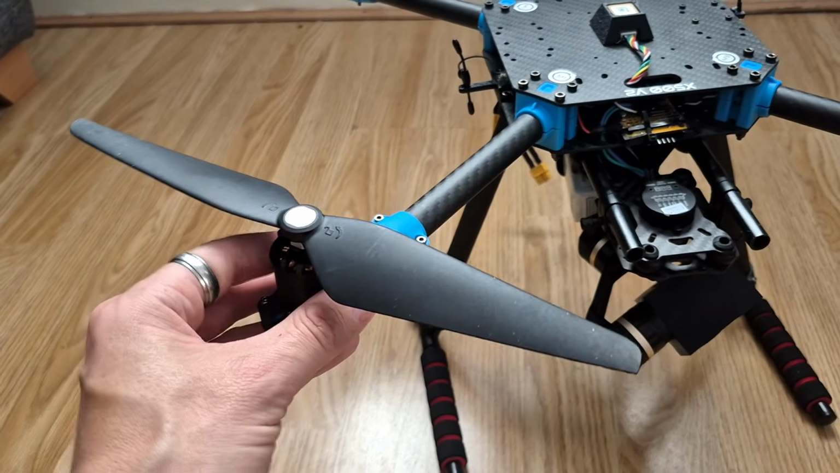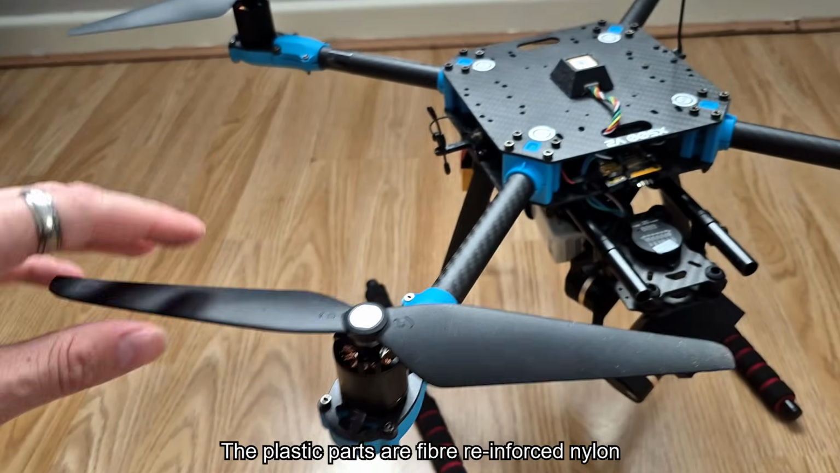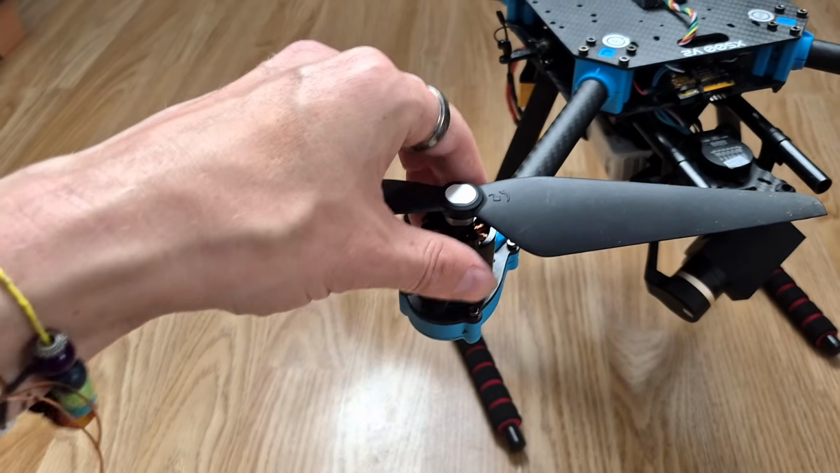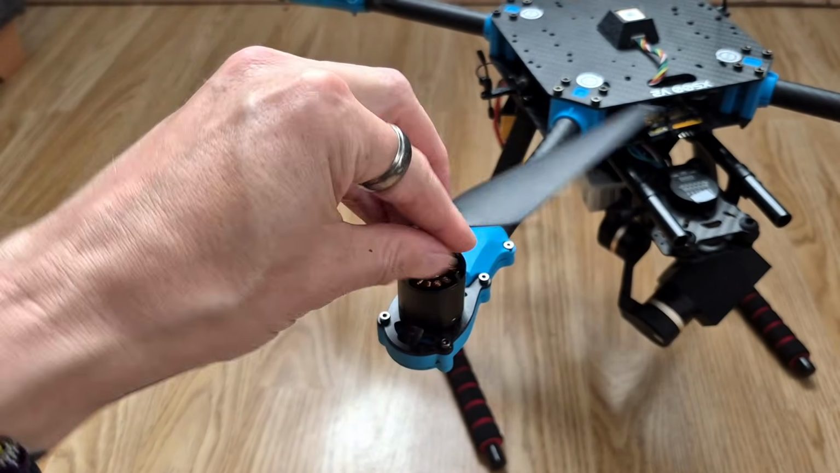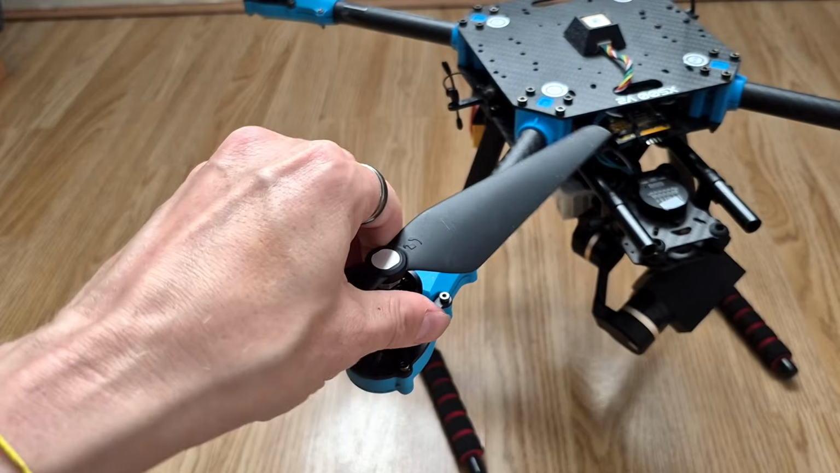The only thing to mention about this frame, obviously it's all carbon fiber other than these heavy duty plastic parts here. But the only other thing to mention is the propellers. These are 10-inch propellers. I think they are 1045. And these are self-tightening, so you can easily take them on and off without needing to use any tools, which I quite like.